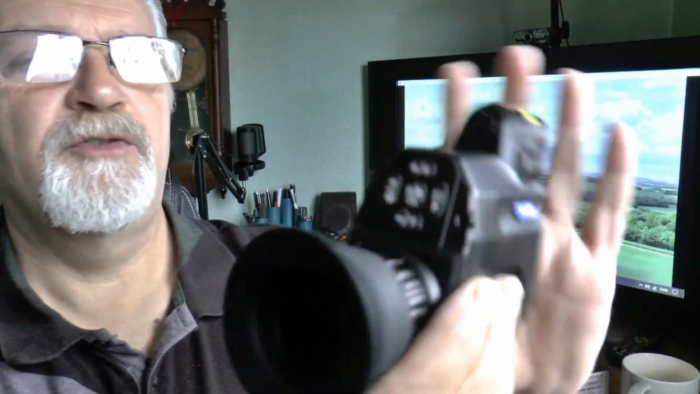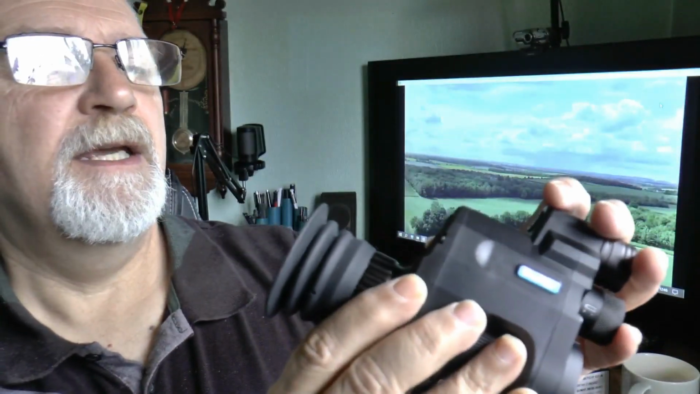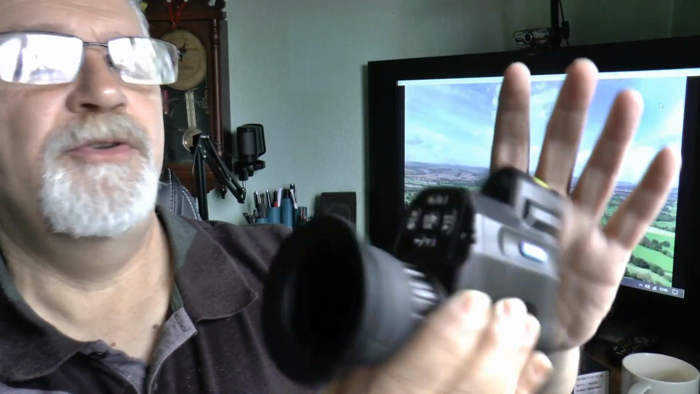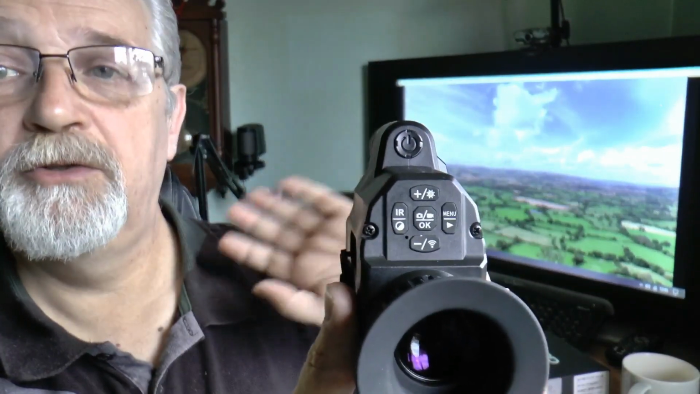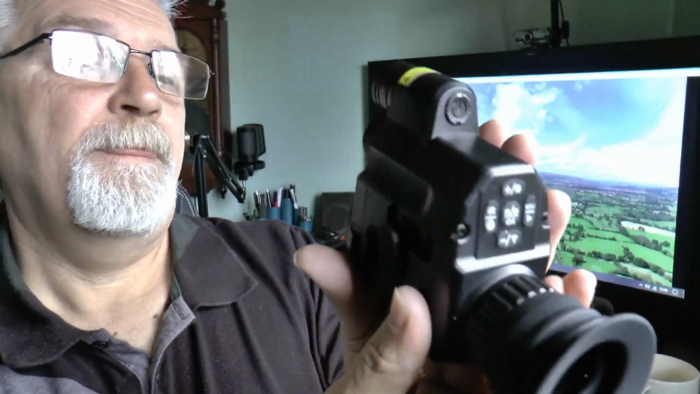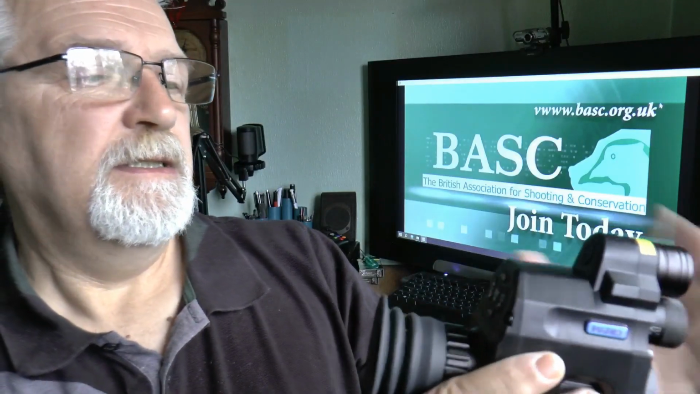They say the first initial charge is around about 3 hours-ish, to give you approximately 8 hours of run time. You don't have to have the unit switched on all the time, of course, because you have a sleep mode. So you just hit the power button and it will go into sleep mode. Hold it down and it will turn it off, which is quite useful. Just have that sleep mode so you're not having to turn it off every time that you come off target, so to speak.